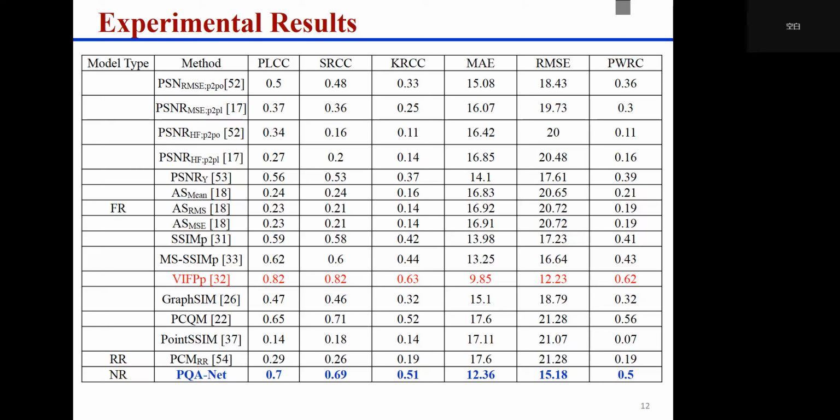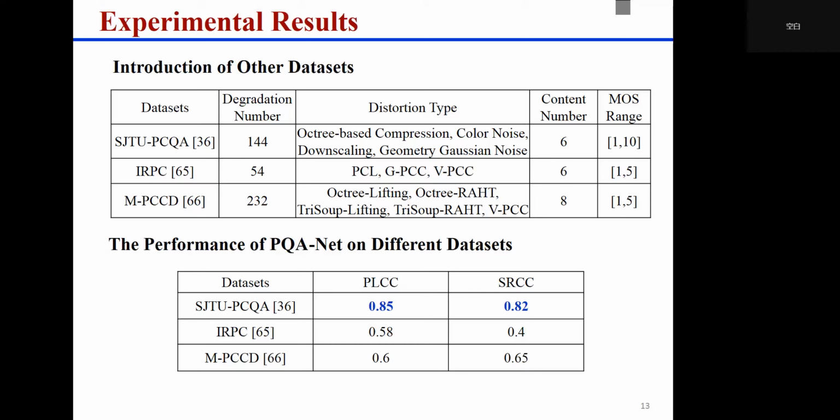Limited by no usage of the original information, the performance of NR methods is reasonably worse than the FR or RR methods. From the results, however, we can see that the performance of the proposed PQA-Net is only slightly lower than the best FR method VRFPP, indicating the advantage of the proposed PQA-Net.